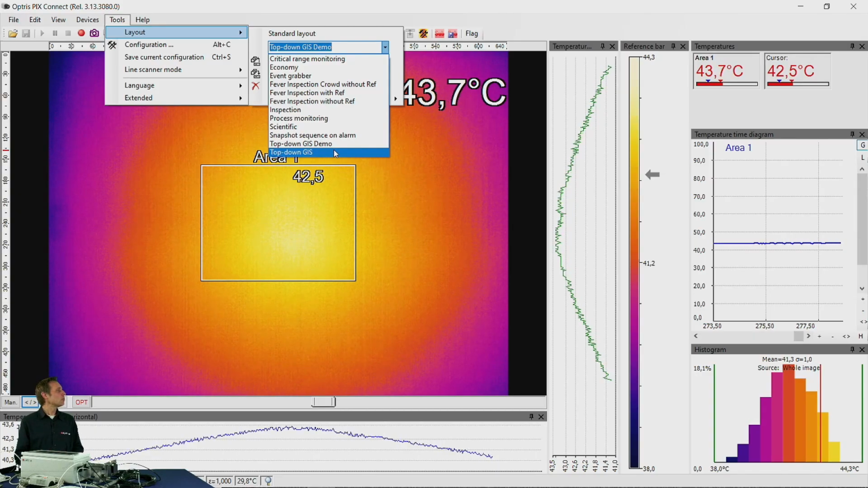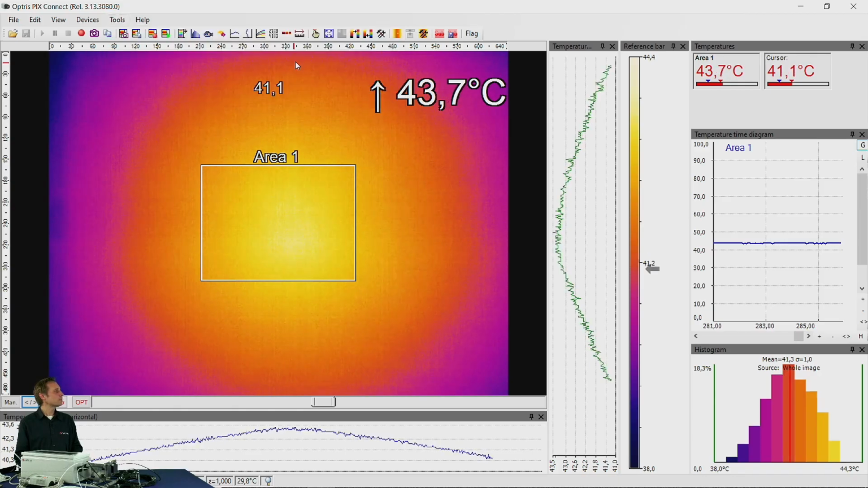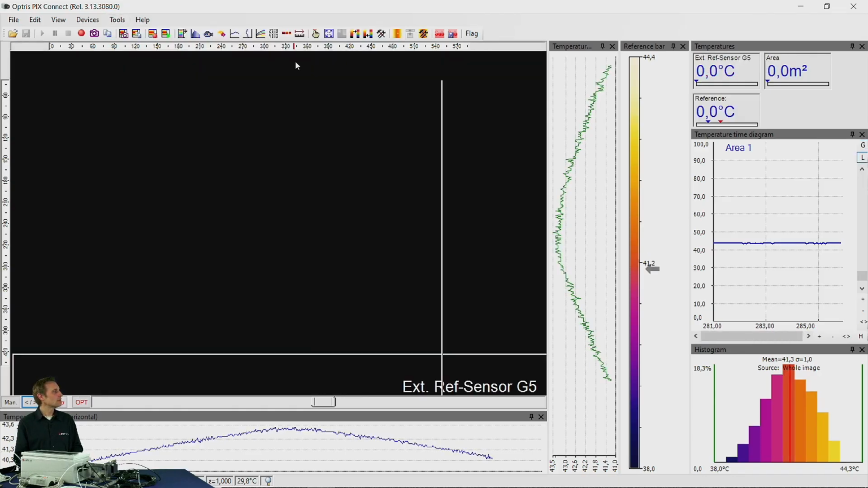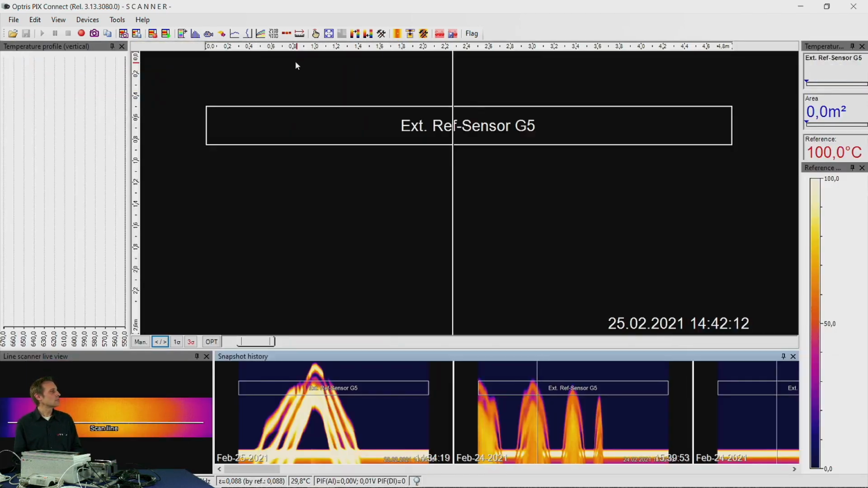For now we use the top-down glass inspection system demo, and I choose this and go to the menu Load Layout. Now you can see immediately that our glass inspection system loads the right layout in the Pix Connect software. On the main screen you have the result image of the line scan, and on the left side the temperature profile.